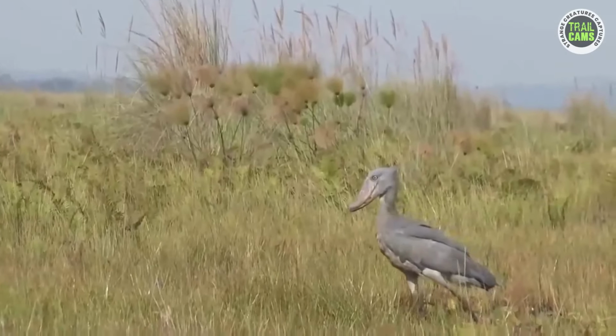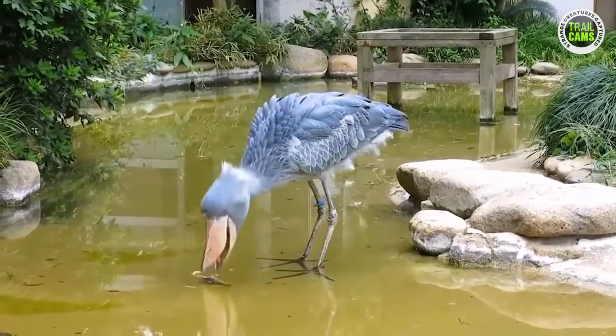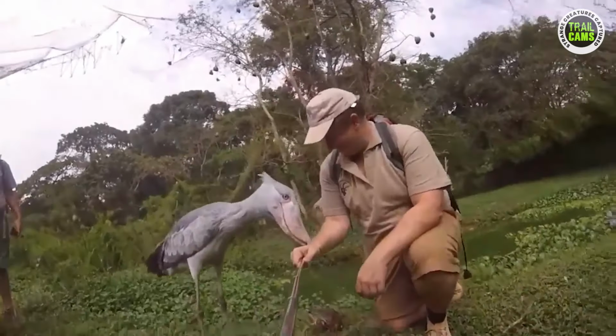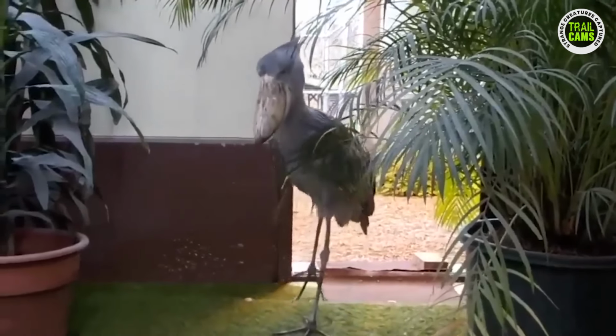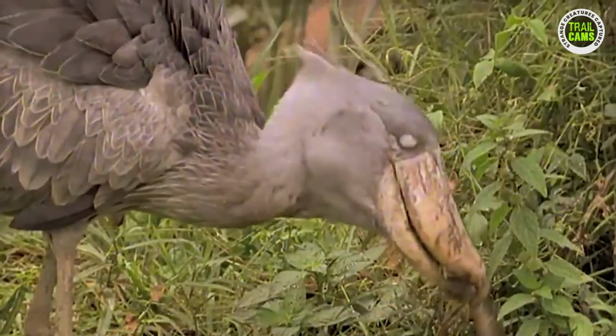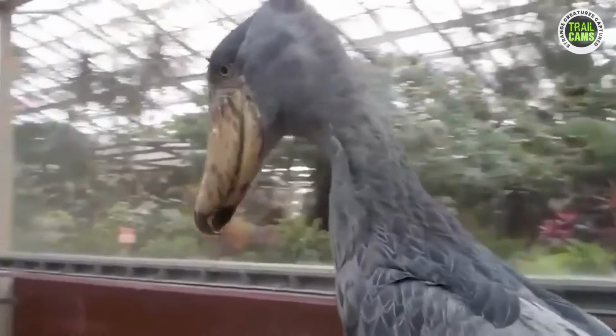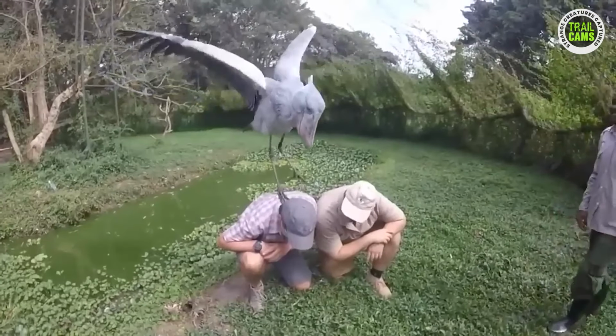A farmer came across this bird and he decided to rescue it. You may be wondering what kind of bird it is, but I will help you kill your curiosity. This creature you're looking at is a shoebill stork, and it's not your average everyday stork. This bird is like the James Bond of the bird kingdom. With its sleek blue-gray plumage, piercing yellow eyes, and that iconic, humongous shoe-shaped bill, the shoebill stork is a true rock star in the avian world.